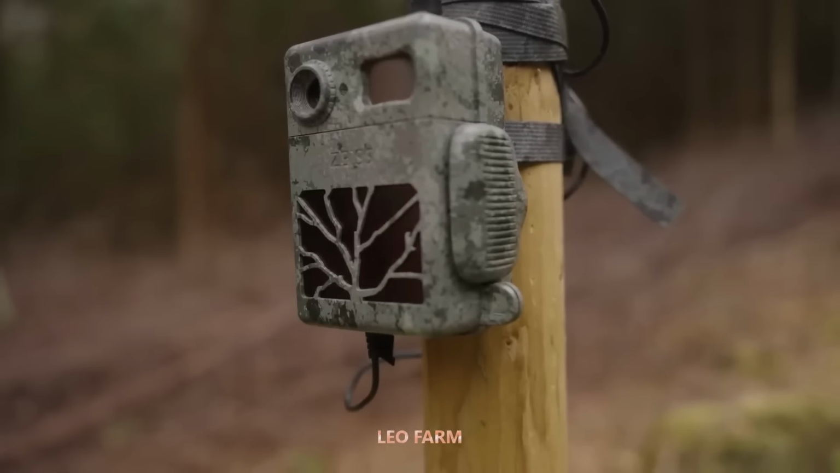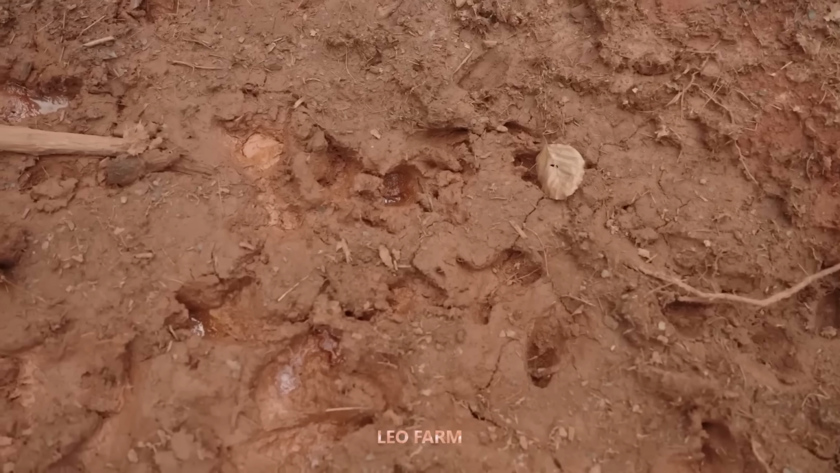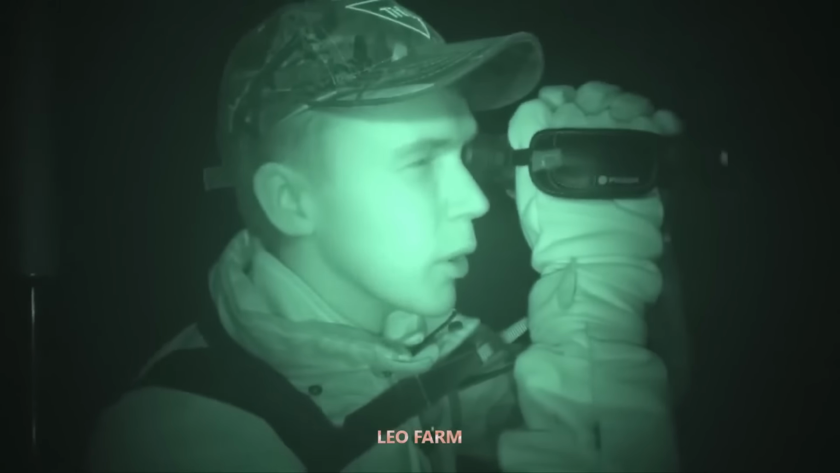At 4 a.m., while the entire city still lay wrapped in sleep, we were already deep in the western forest. This wasn't a casual stroll. This was a mission.